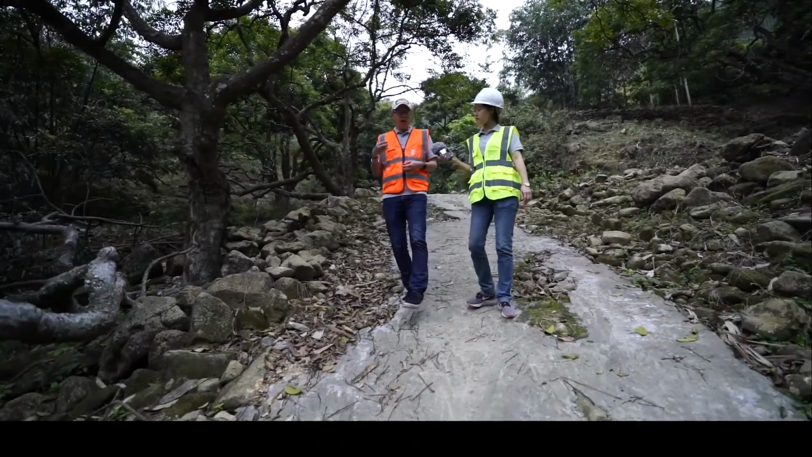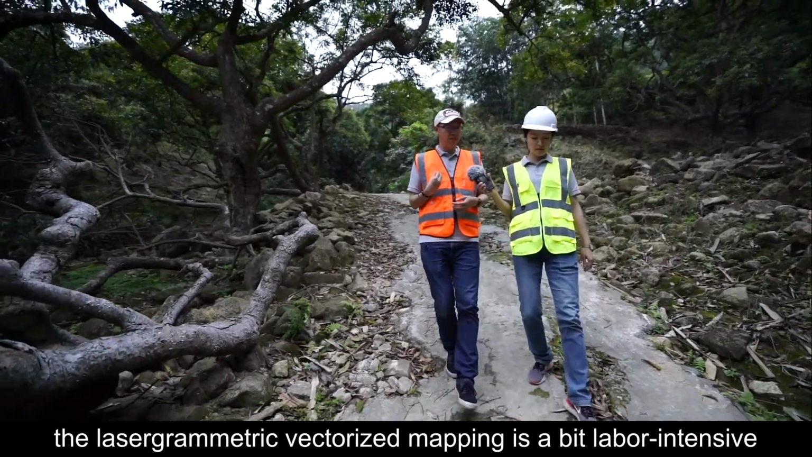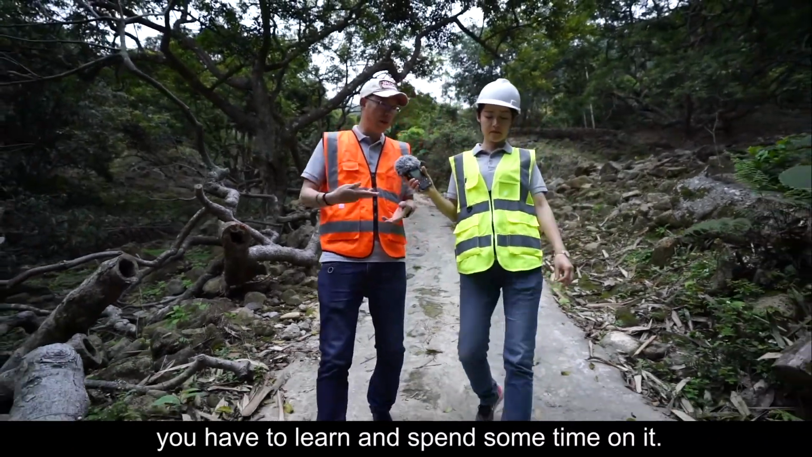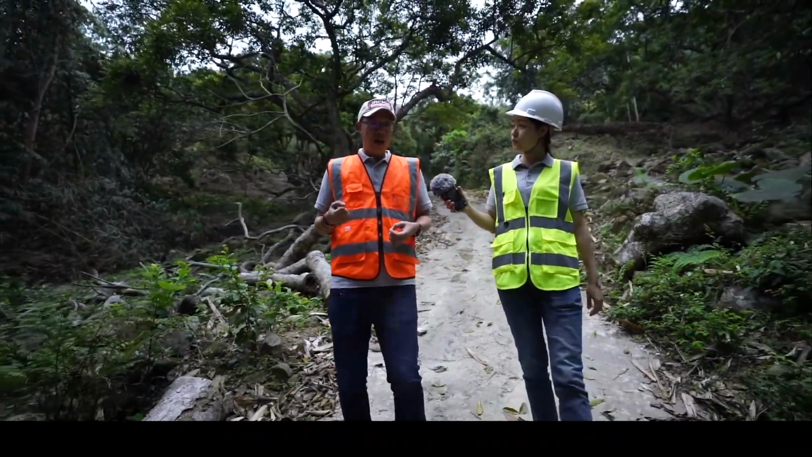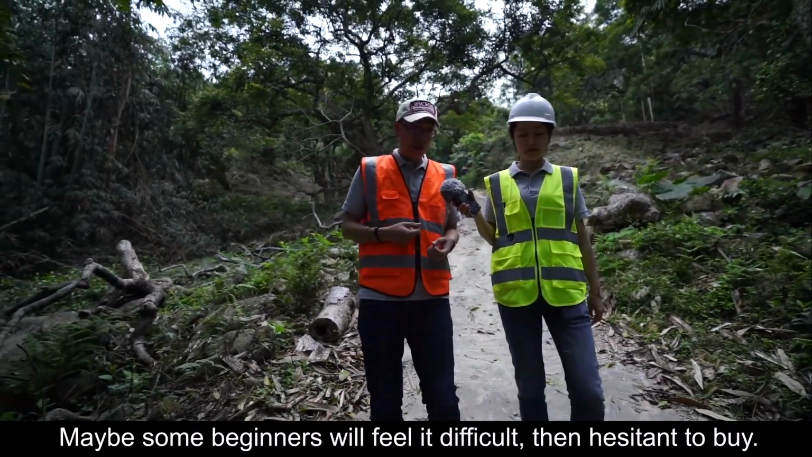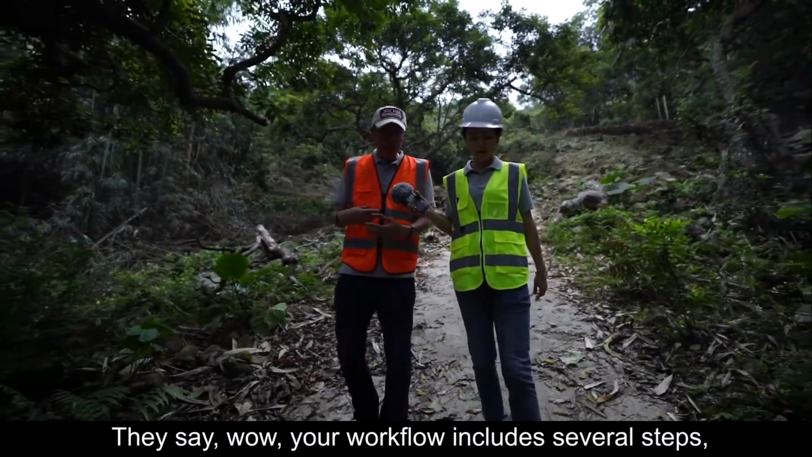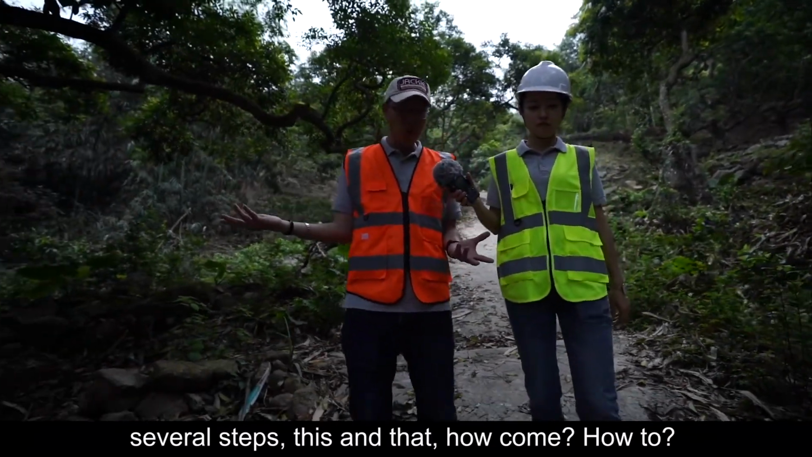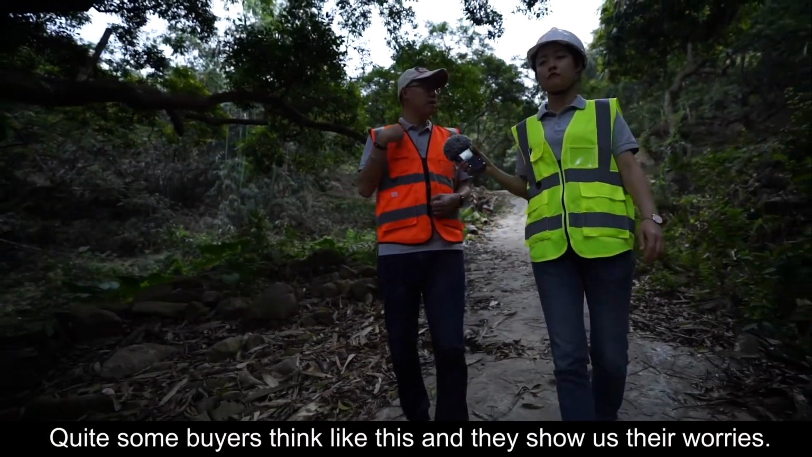On the other hand, the laser grammetric vectorized mapping is a bit labor intensive. You need to learn, and you have to spend some time on it, invest some time in it. Maybe some beginners will feel it difficult and be hesitant to buy. They say, wow, your workflow includes several steps, this and that. How come? Quite some buyers think like this, and they show us their worries.